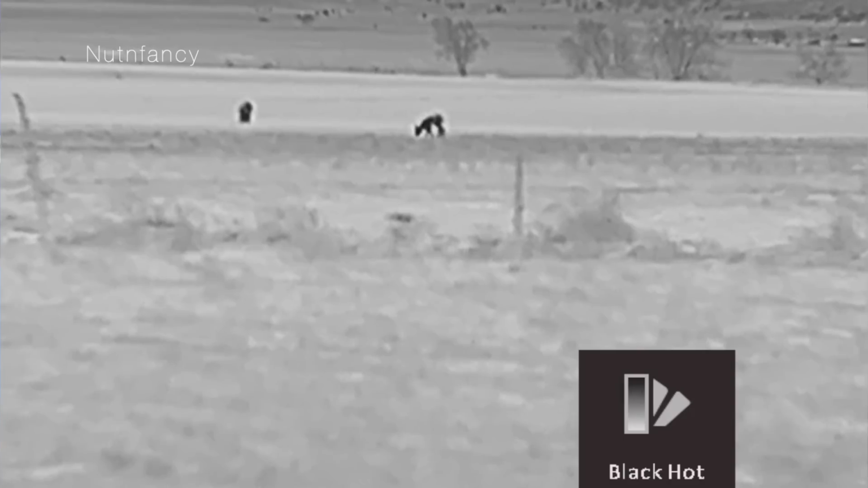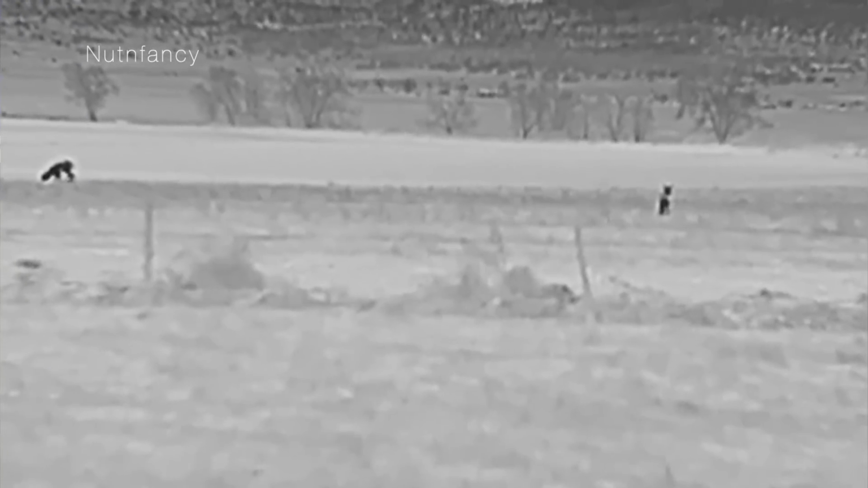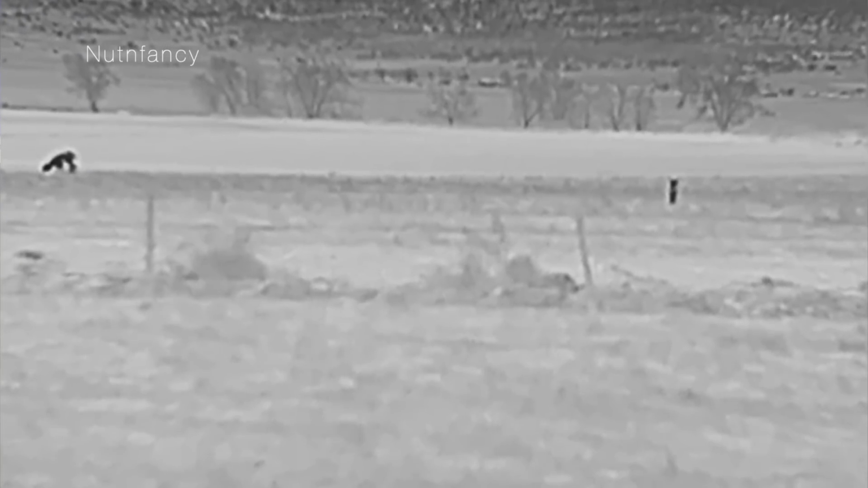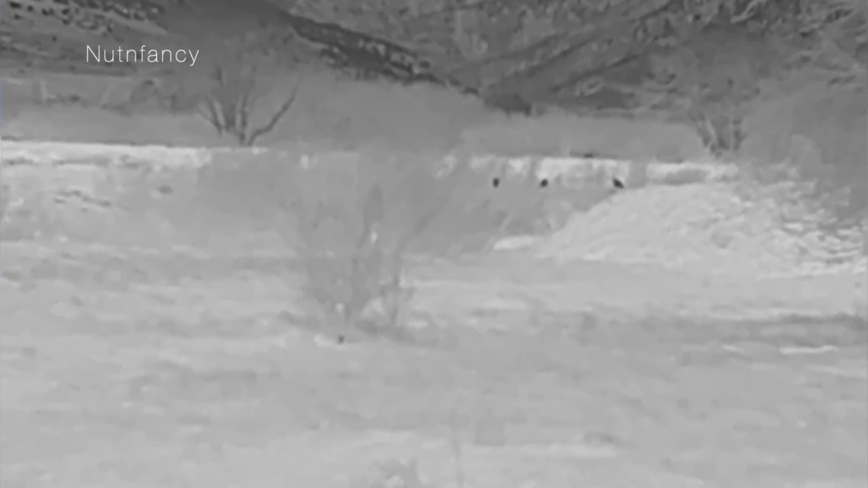Because that's going to give you your widest field of view so you can observe what the heck is going on in that dark space. And that's what these are for. These are observation monoculars. Who's over there? What are they doing? And maybe in some situations, especially without rule of law, as I call it, are they a threat to me, my family, my friends, my property? Could be. The higher resolution, the better.